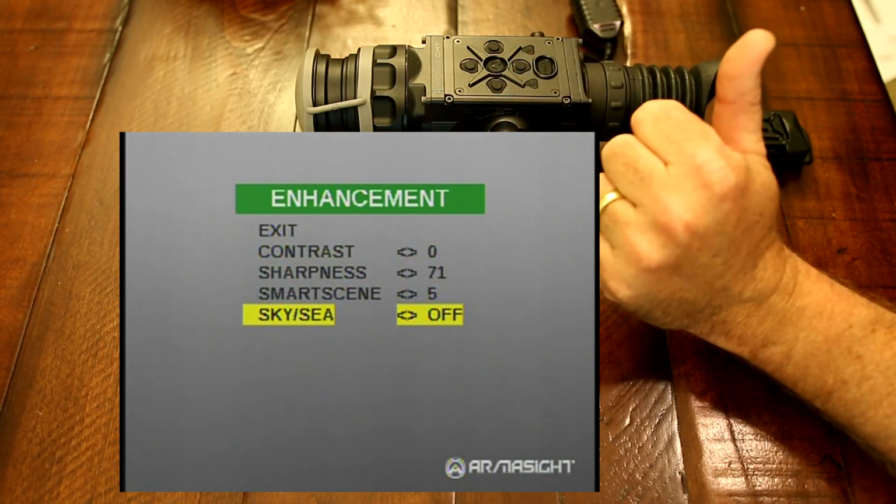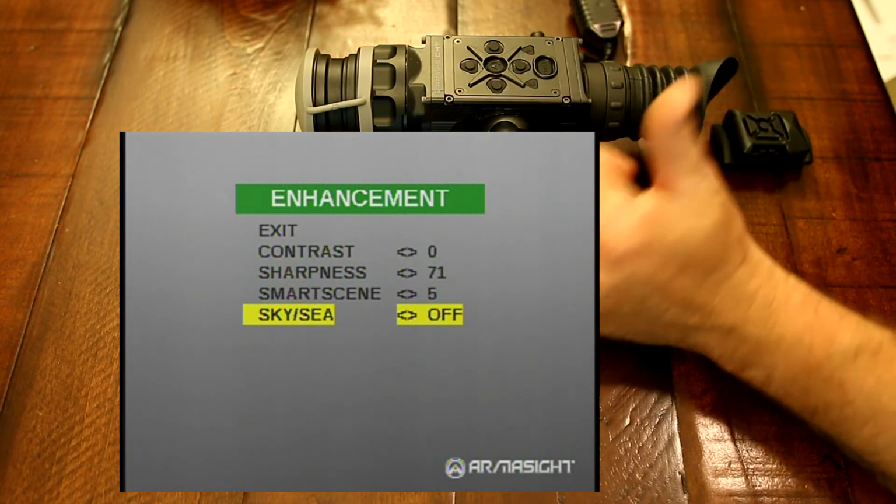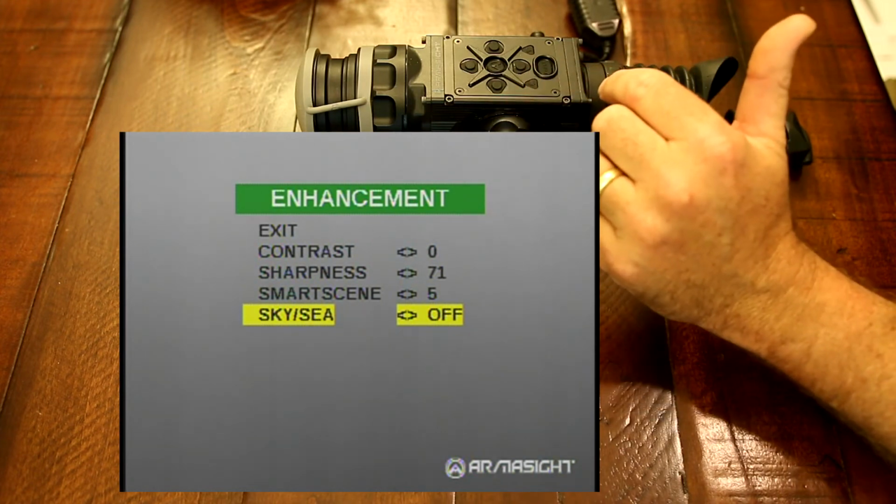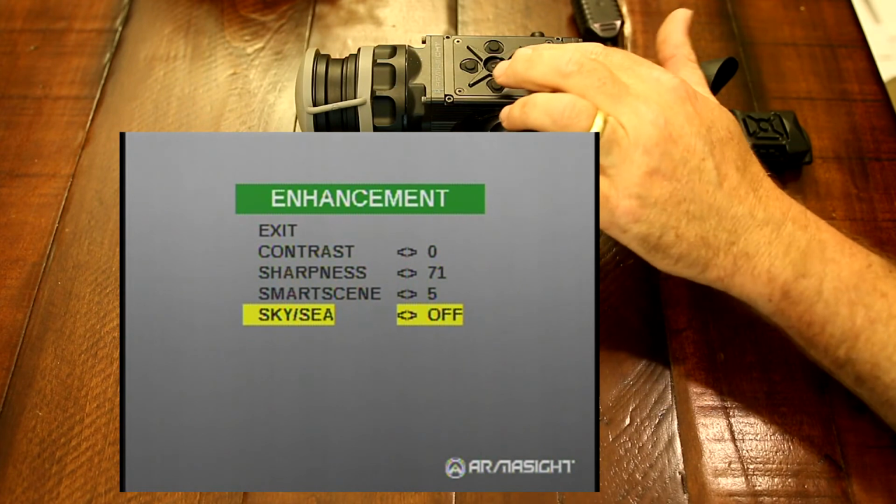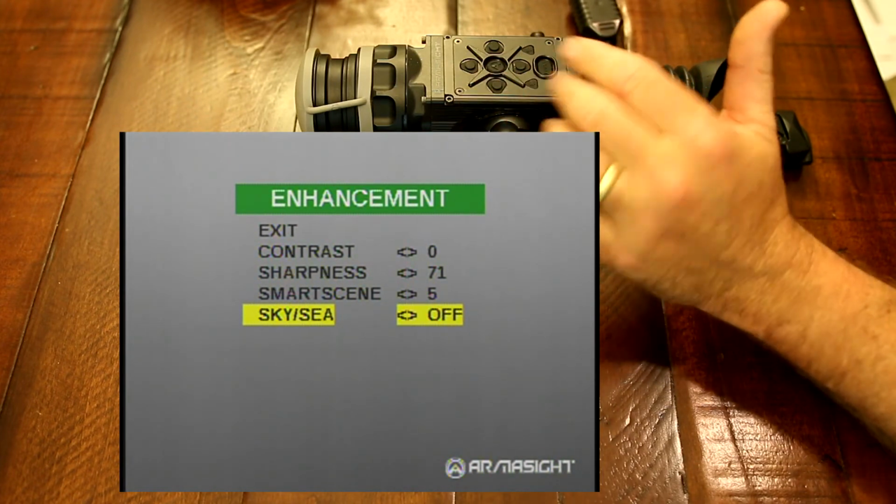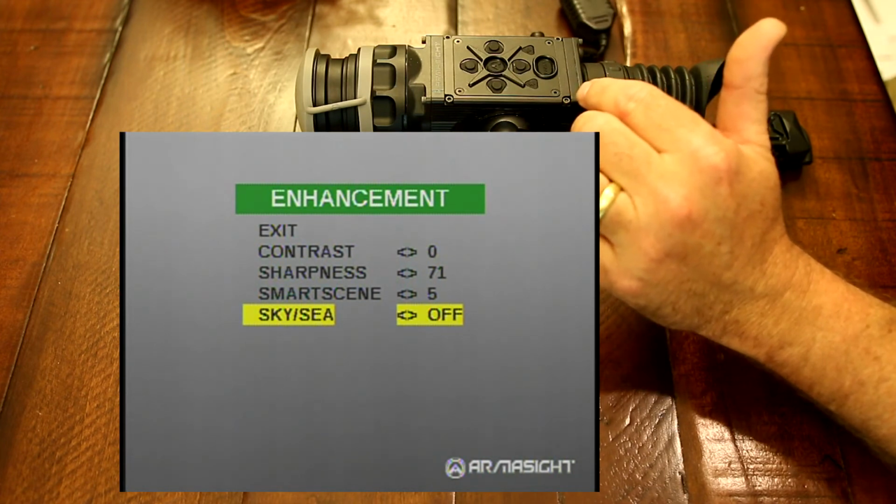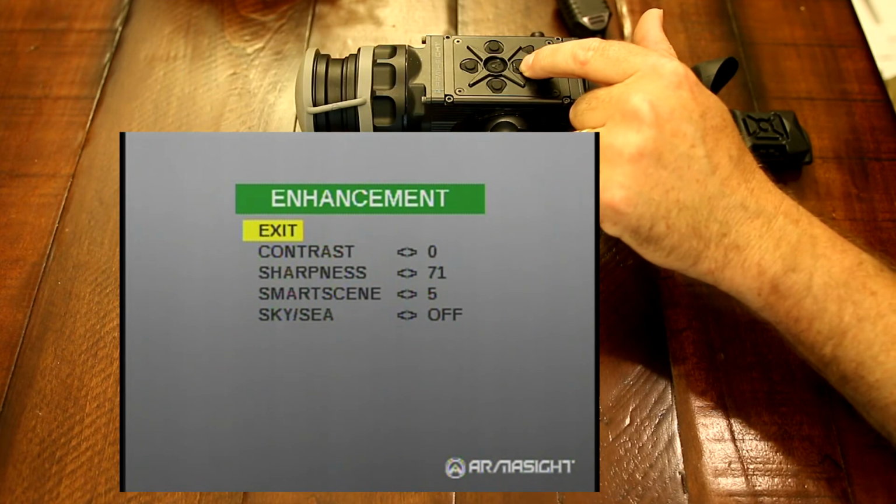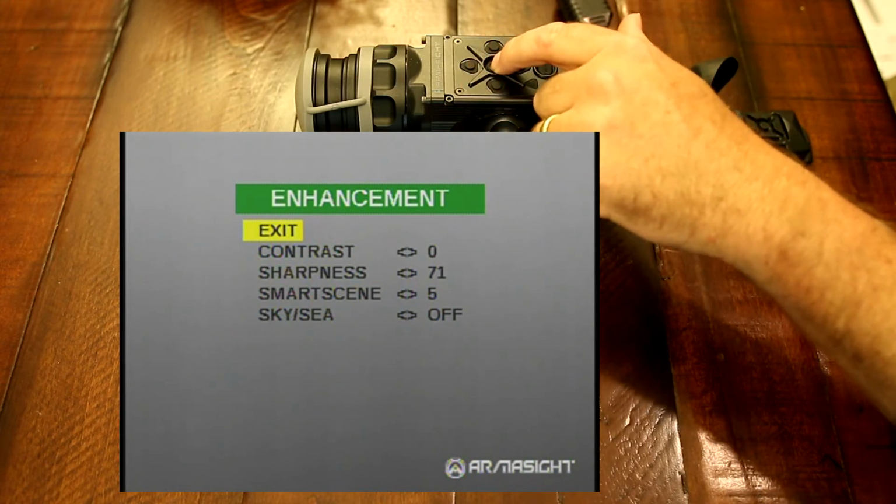Next, you have your Sky and Sea mode. The Sky obviously is for detecting aircraft and such, drones, whatever, in the sky, and then Sea will be for the ocean, large bodies of water, to detect objects there. That makes the image look better and enhances it when you're going to have those types of situations.